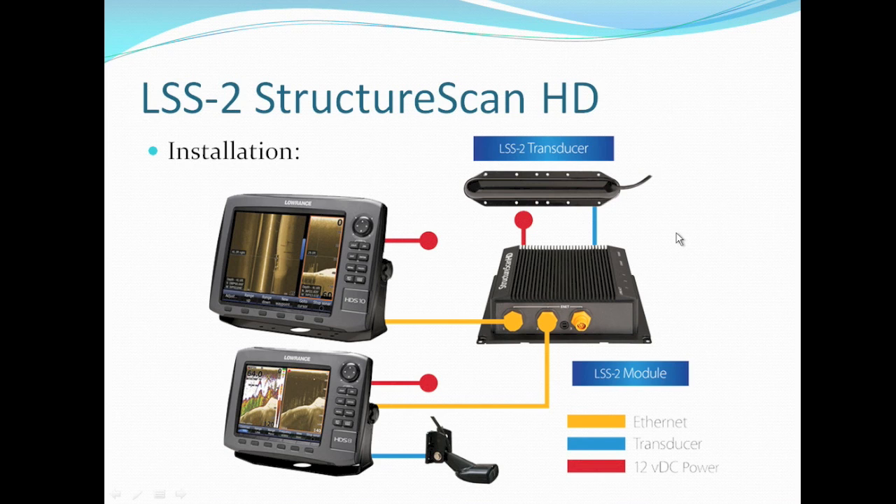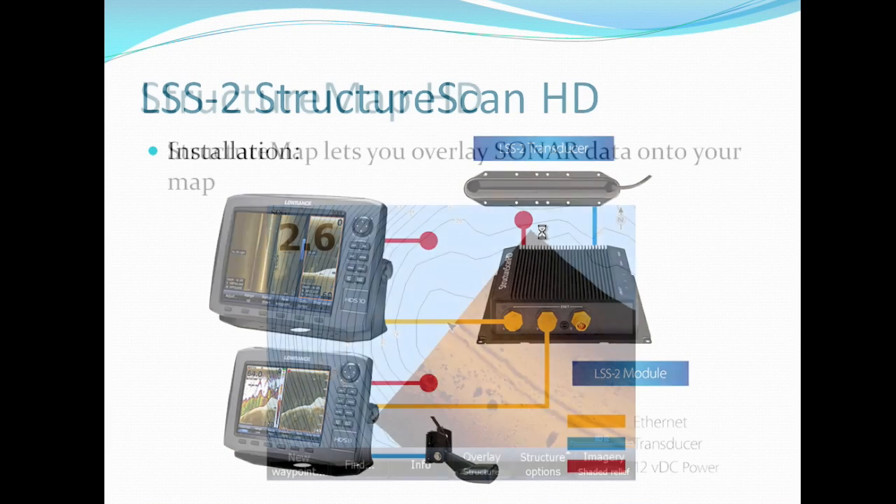A quick note on how you would install the HDS-7. The StructureScan is a separate module, and that connects to your fish finder. The HDS itself is connected to its own transducer and to the power. And from the StructureScan, there's a special StructureScan transducer and a separate power source. And the cool thing is that if you have more than one of these units, you can hook up to 3 units from just one StructureScan module. So you can have one at the bow, one on the console, for example, and to both of those you can run a cable and get the StructureScan data.